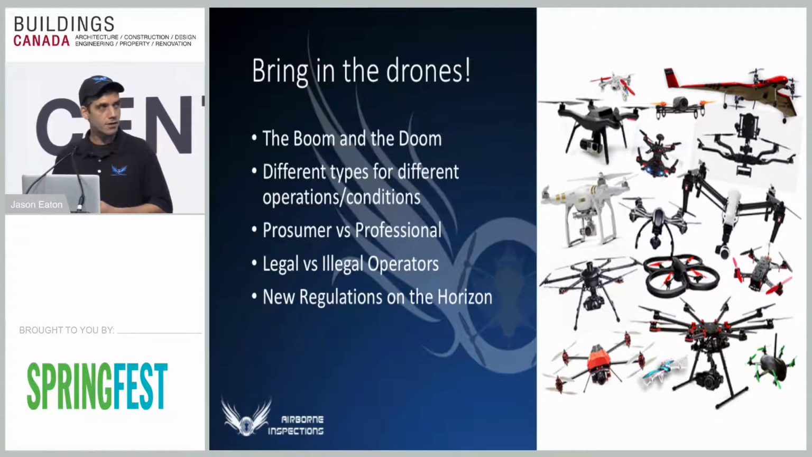Anyway, there's a lot of different types of drones, as you can tell, a lot of different configurations. These are all basically your prosumer kind of units, and you buy the drone you need for the specific condition or purpose that you have in mind. The difference between prosumer drones and professional drones, we'll get to that a little bit later, but think about the flight controller in general and what the drone has to deal with.